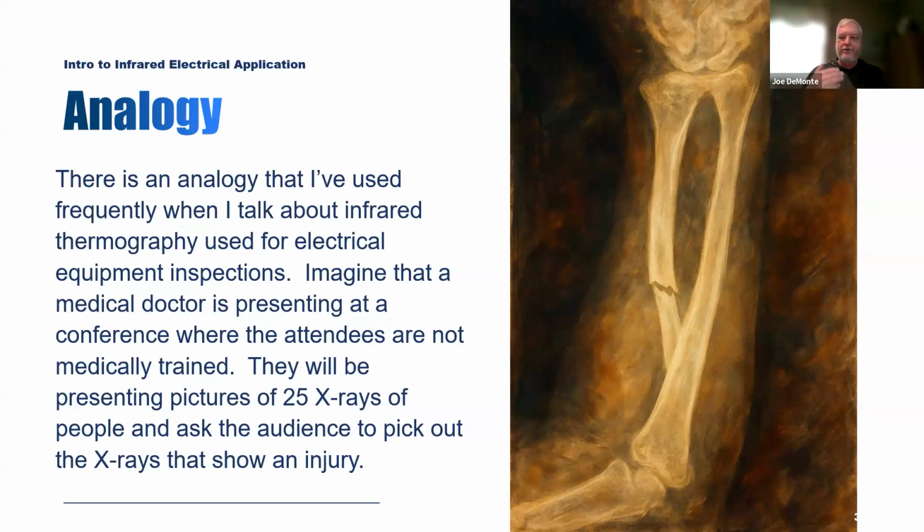So after the doctor shows the 25 x-rays, the entire crowd all points to one x-ray, x-ray number 17, where they can clearly see a broken arm bone. And that's what they announce to the doctor at the end. They say, yep, x-ray 17, the other 24 x-rays are absolutely fine.